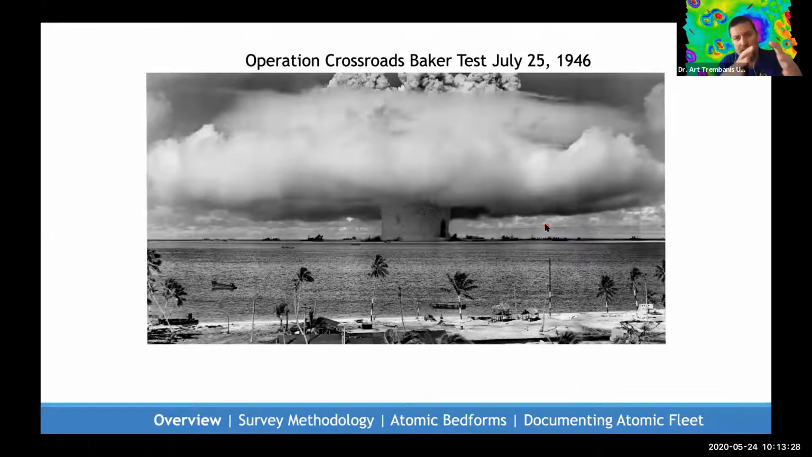Hot winds then raced across the surface, followed by a series of tsunami-like waves. This was, in fact, the first base surge ever developed, as this was the fifth atomic bomb ever tested, but the first that was done underwater.